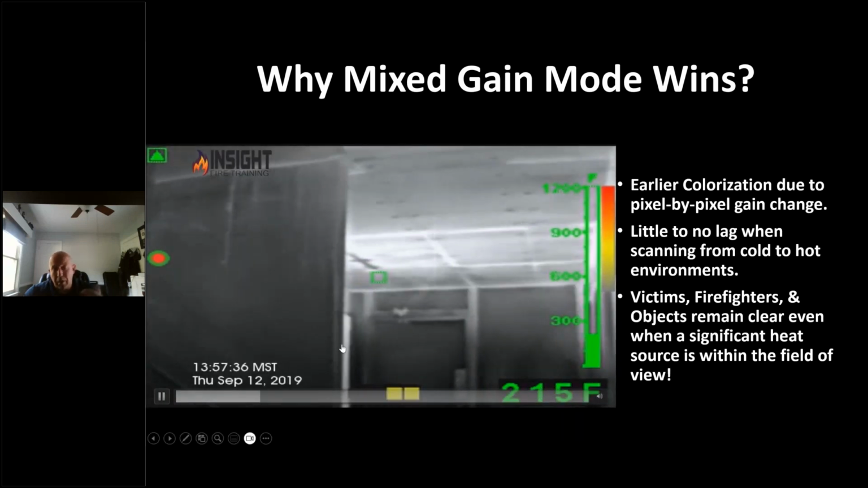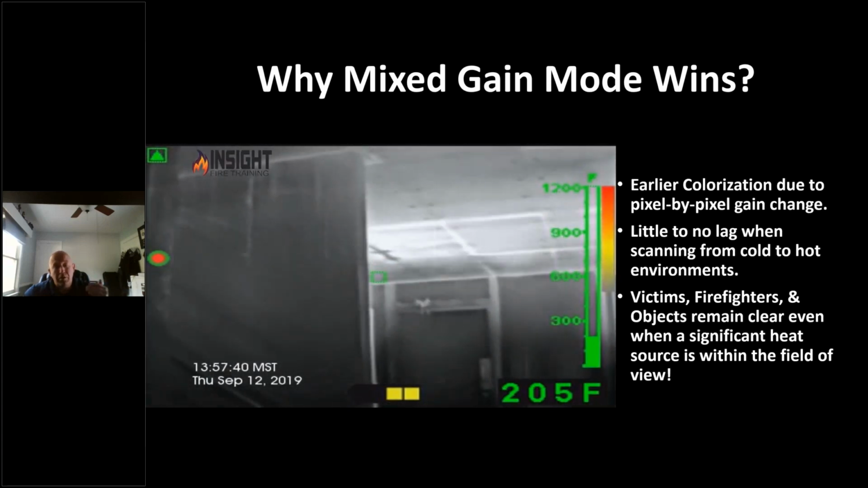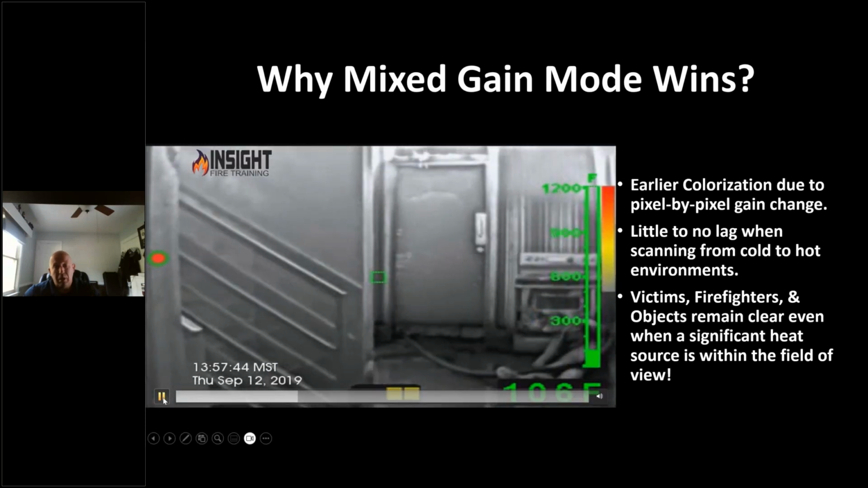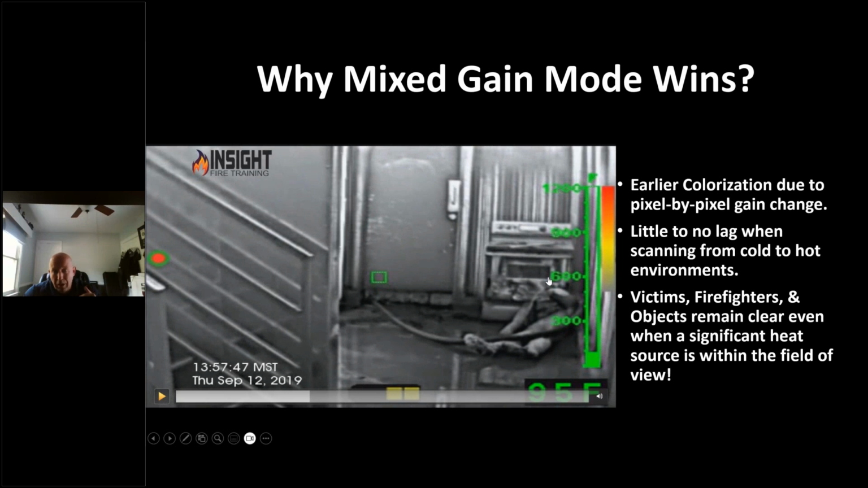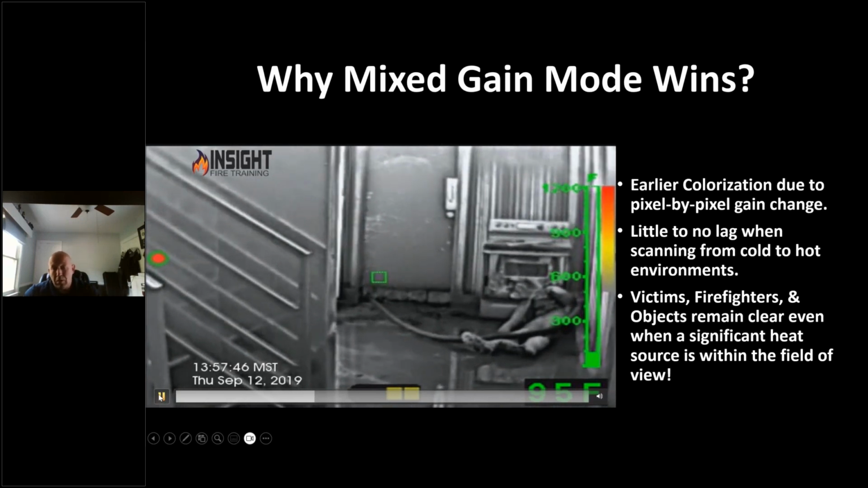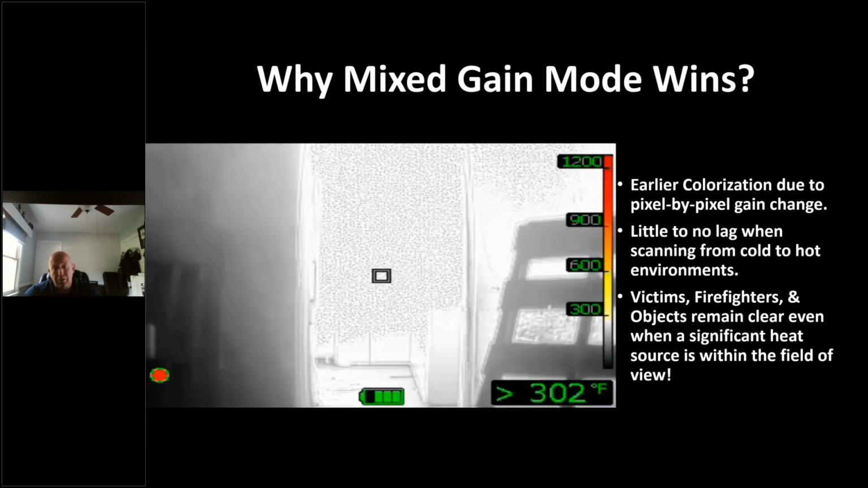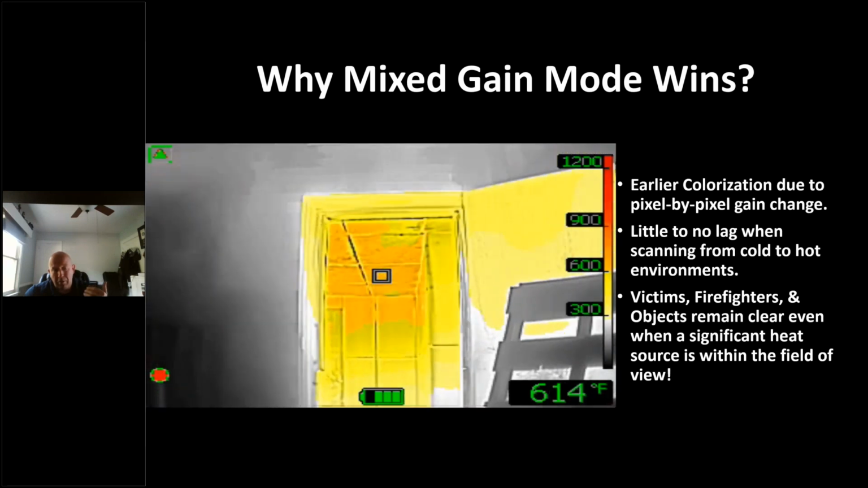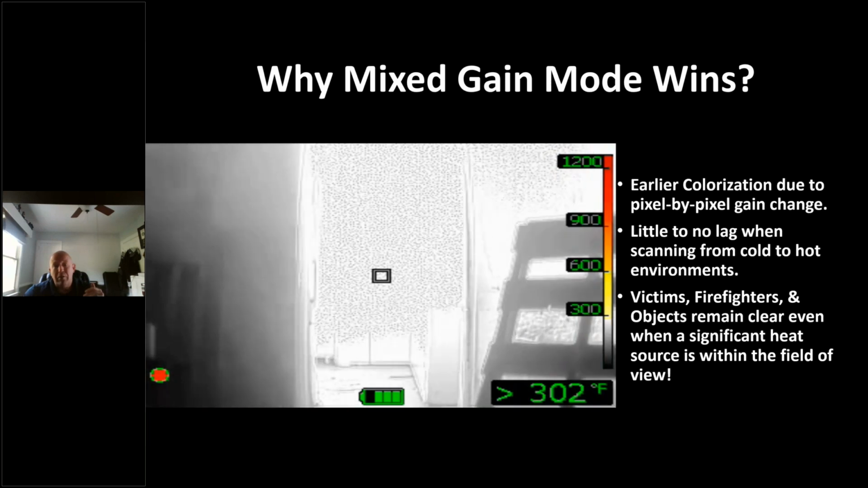Check out the Bullard. In low sensitivity, fire's to my left. Bullard doesn't work as well in low sensitivity, but watch what it does in high sensitivity. It has one of the best images in high sensitivity. You can see the victim, you can see the door handle, see the hose line. You keep that camera in high sensitivity, you're going to see everything. But when it goes to low sensitivity, you lose detail. This is the FLIR. You have a delay, a grainy effect, and then color. FLIR has one of the better images in upper temperature ranges out there.